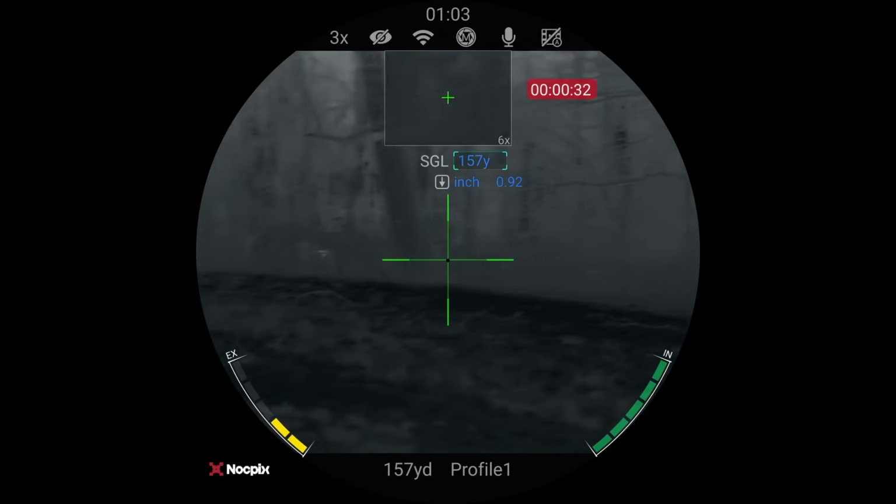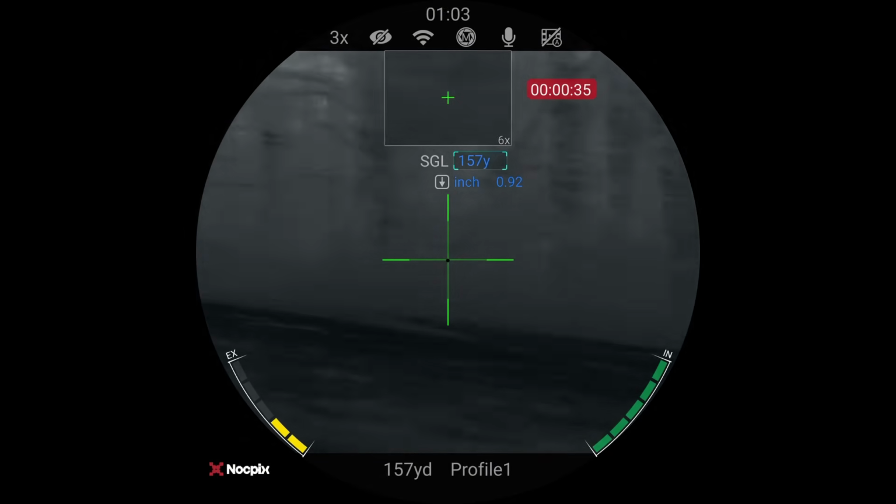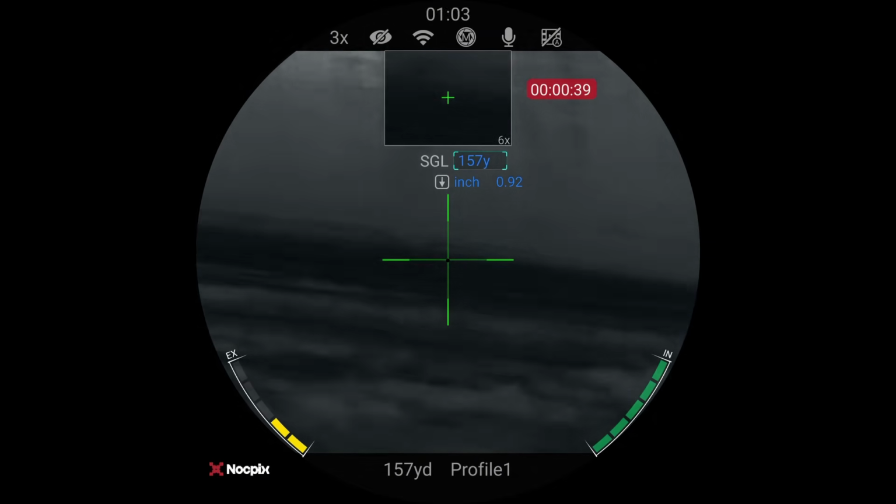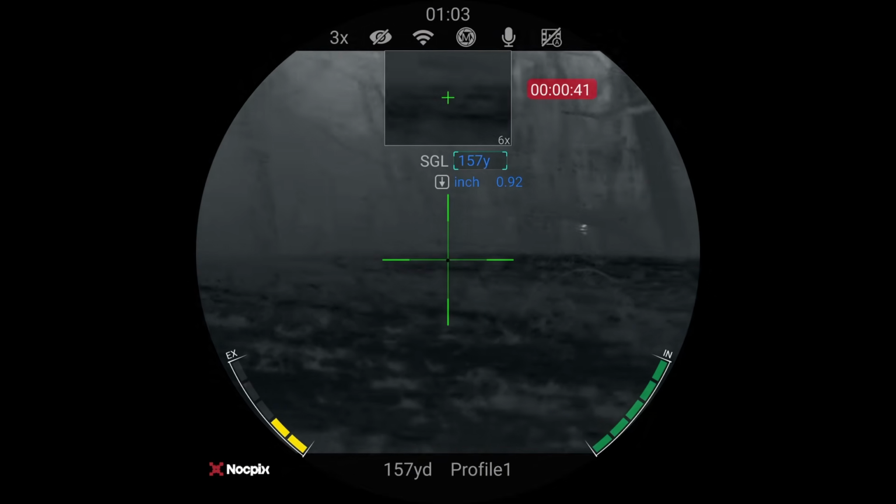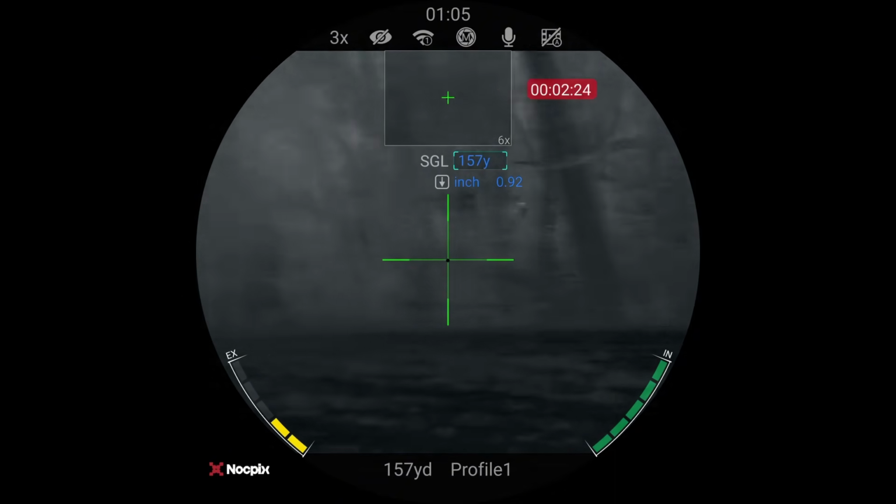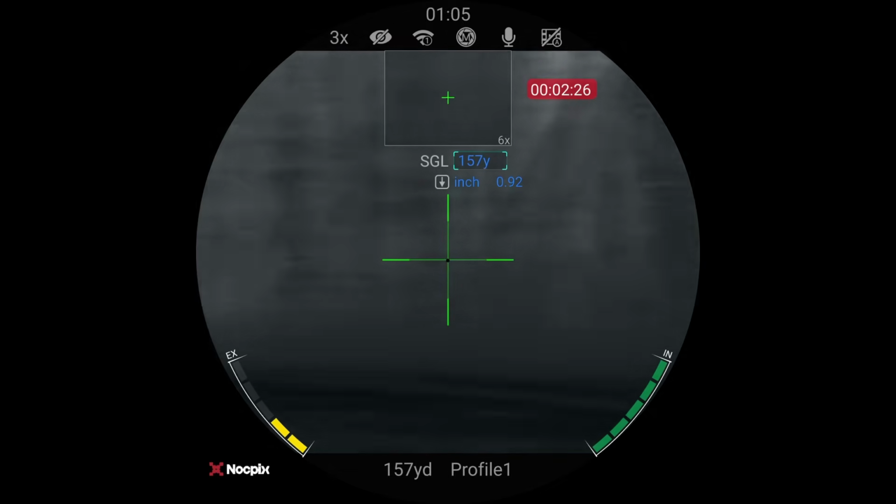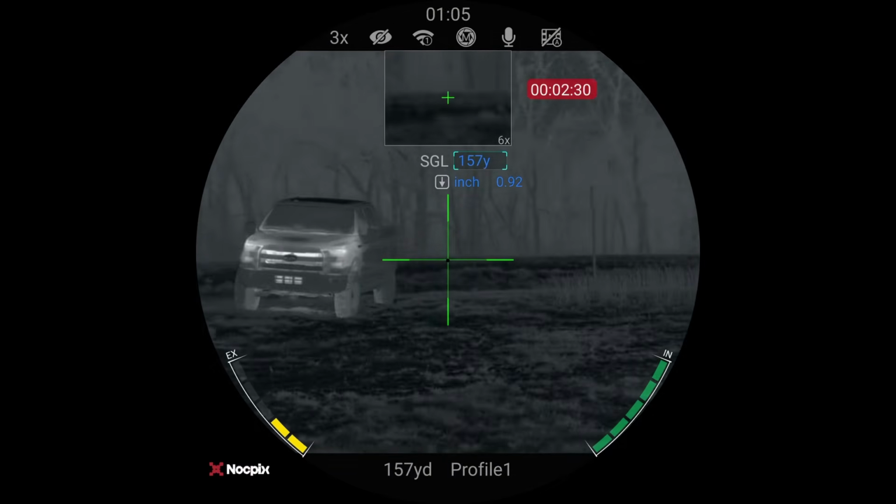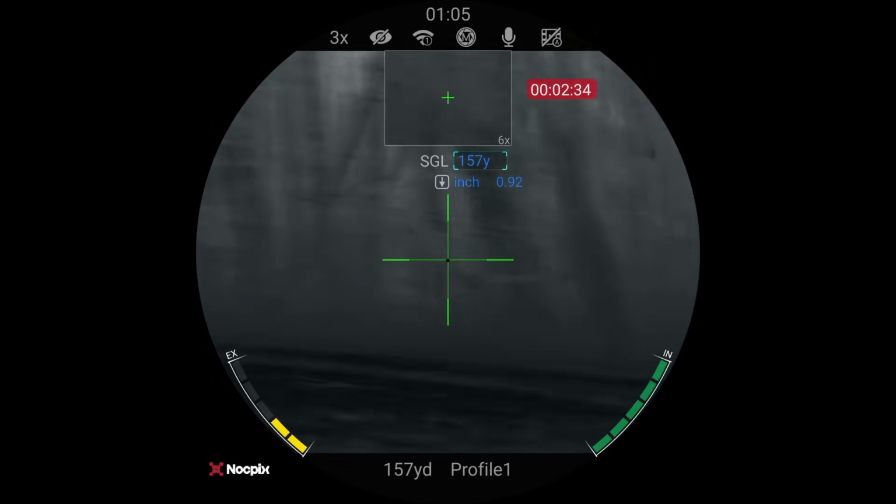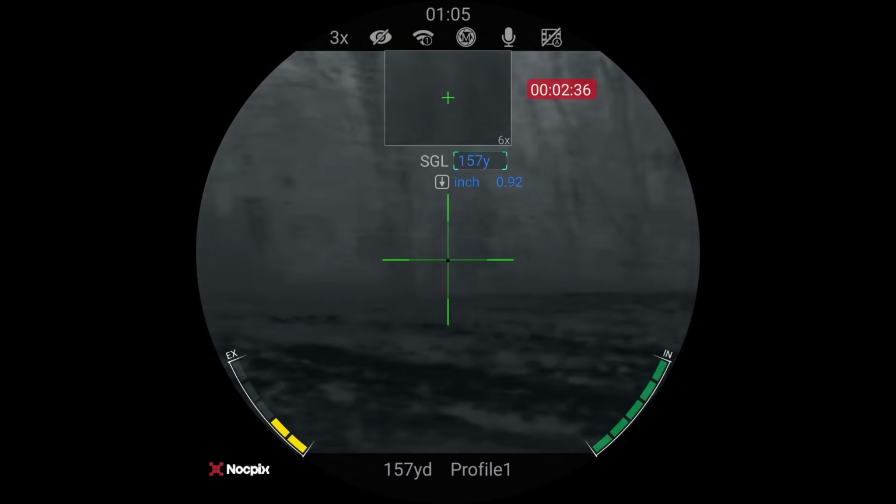God. He was chasing that rabbit. We haven't got set up yet. Just for reference, there's my truck. Holy shit.